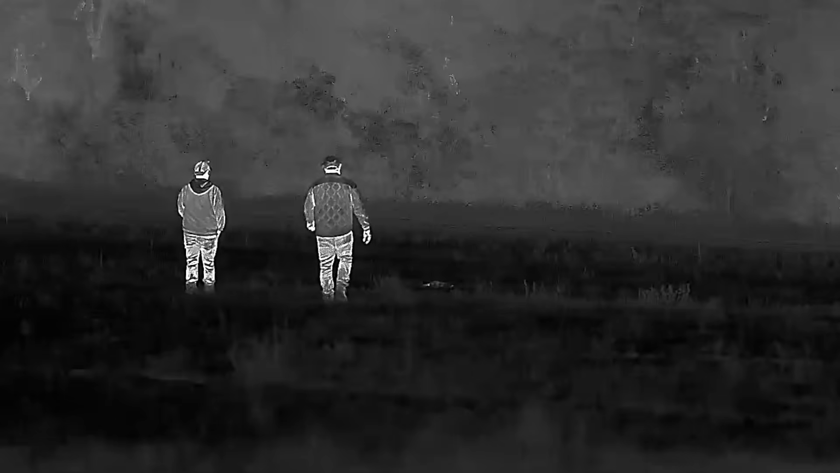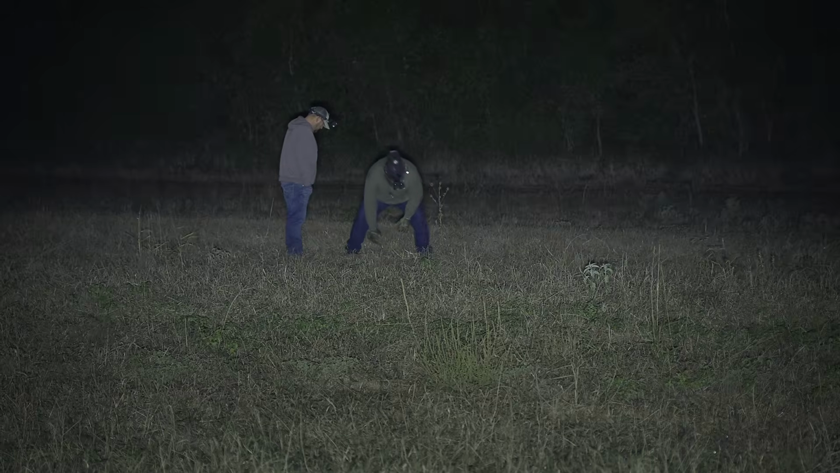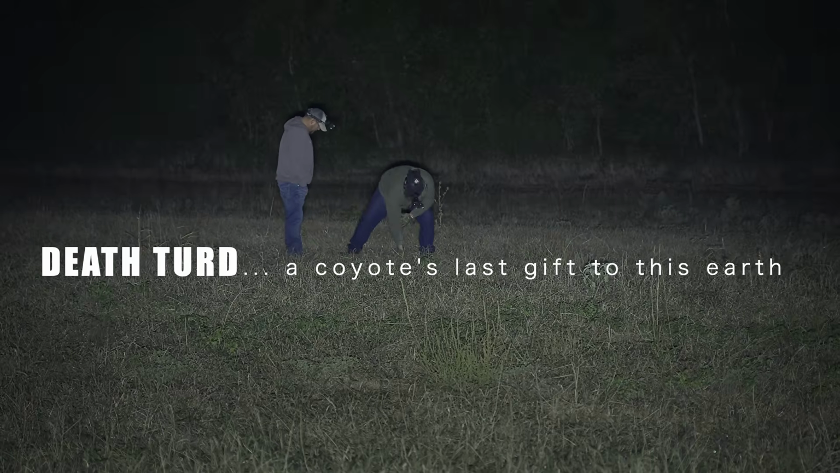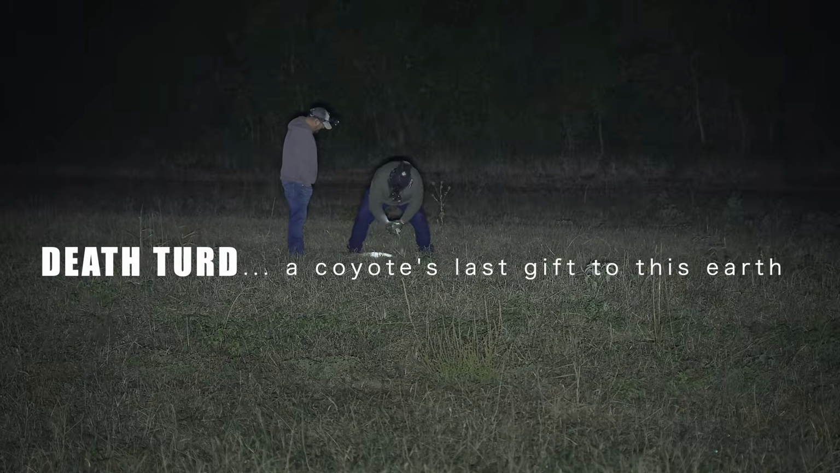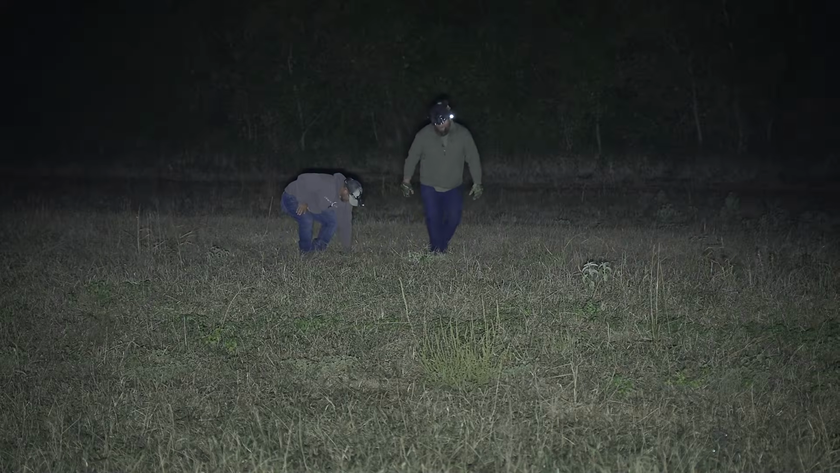Yep. Well, the 1280 might make a coyote look a whole lot better, but it dang sure don't make them smell better. Ooh-wee. Stinky one? That's a good one. Got a death turd. Death turd? Whew. Dang, son. That's worse than you in the truck earlier. Nah, I think I got him beat still. That's what happens when you feed a coyote cereal. You know you like it. Oh. You can pick that one up.